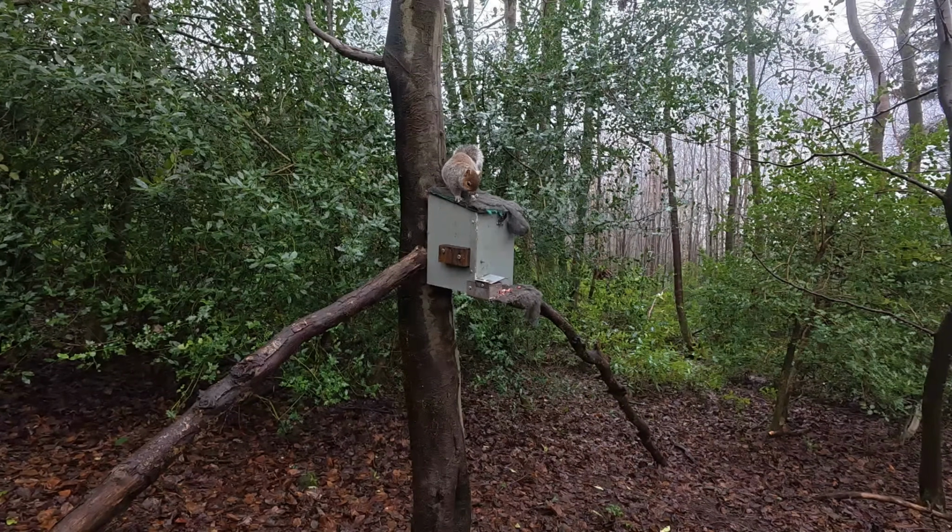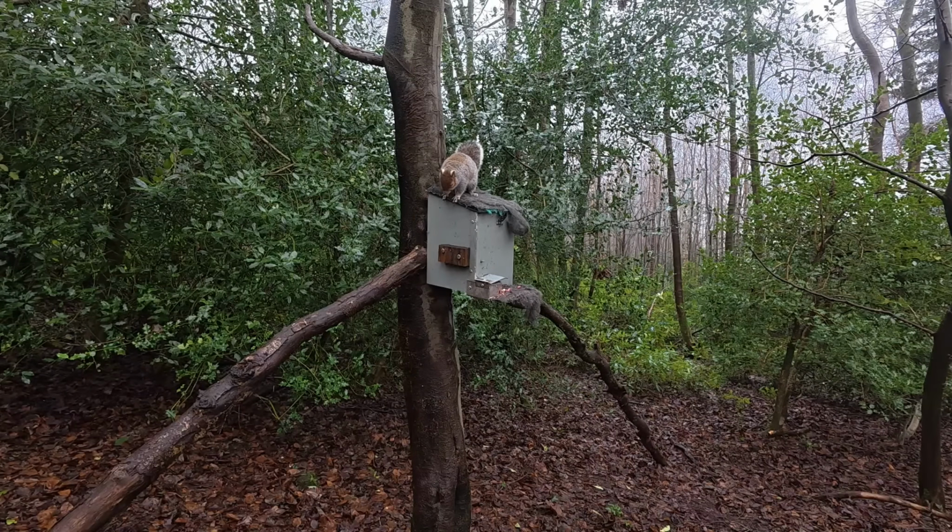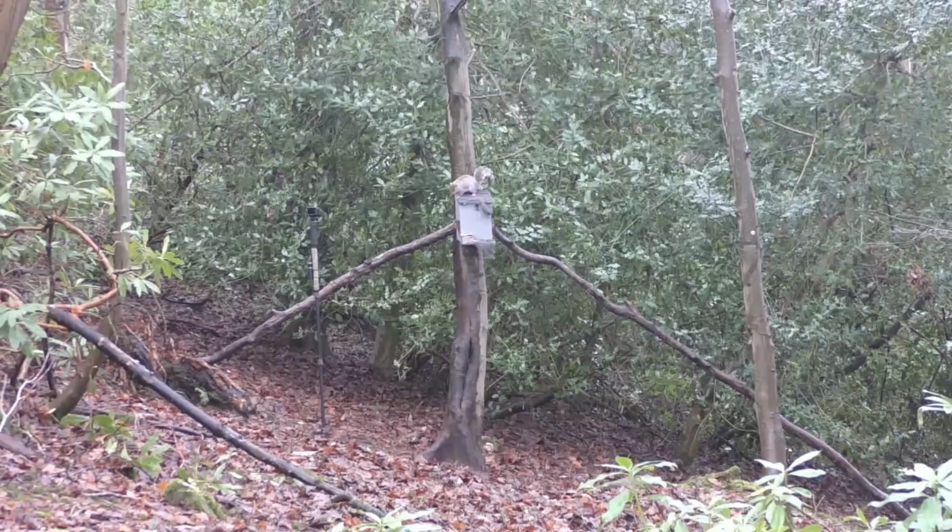I wasn't expecting any squirrel to come in this quick. This has only been about 5 or 10 minutes in the hide. I was not expecting them to come in this early. So I've been caught off guard pretty quick here. But I'm certainly not going to complain. The more squirrels come in, the happier I'll be.